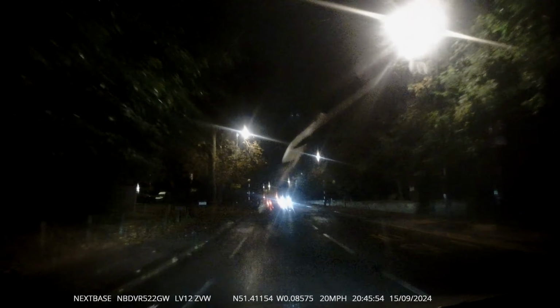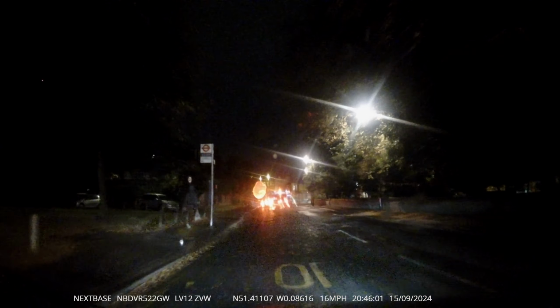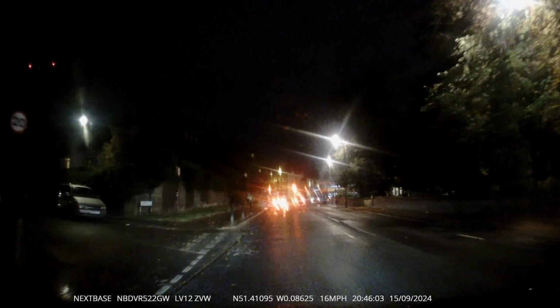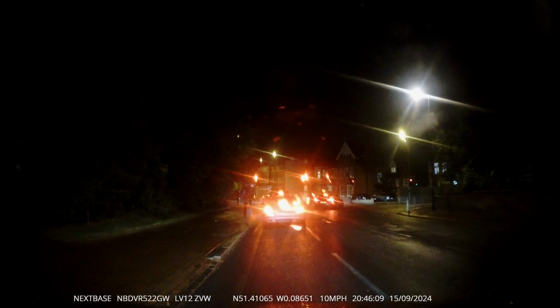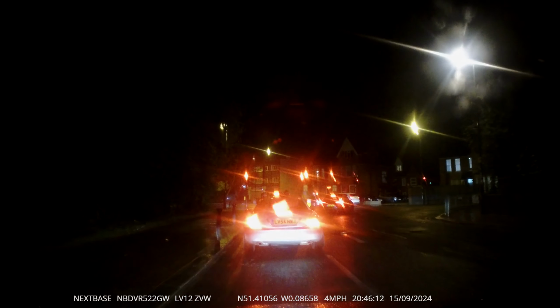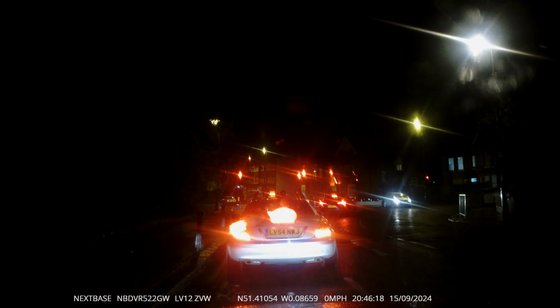Then at the traffic lights, I'm going to turn left. What I notice here, you can see on the sign up there, it says left. So mirror, signal left. And then when the lights change, you've got a left filter. But with this left turn, it's almost like a slight left hand bend, and that's more than likely why most people don't give a signal.